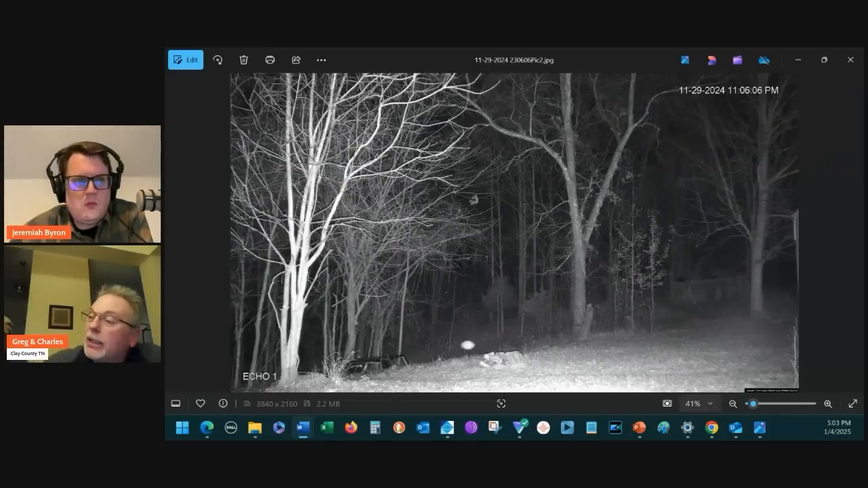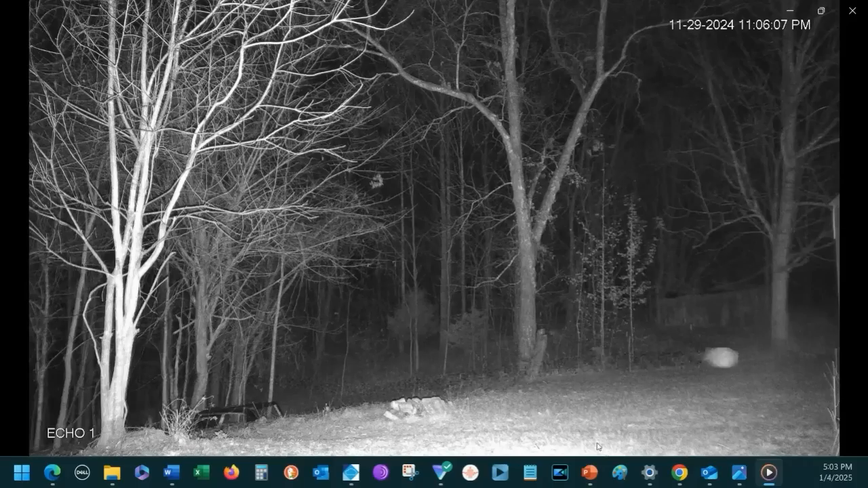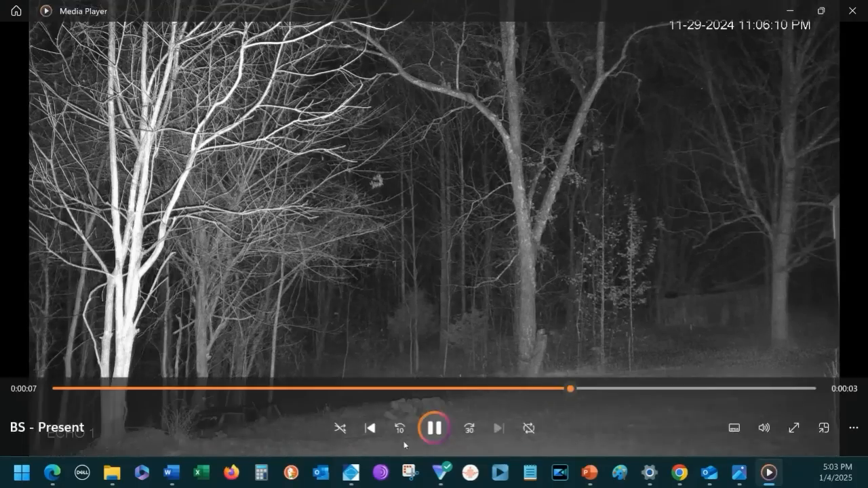So this is the last orb we had selected here. This is a still photograph from 11/29/2024, 11:06 p.m. And down here at the bottom, you can see it. Well, I'll go ahead and bring up the video. We'll watch it. So it's flying out of the woods. See how it scoots along? Let me play it again.